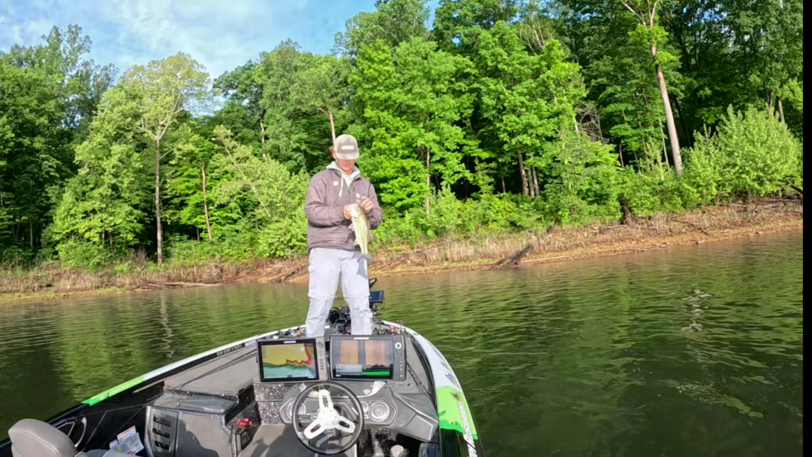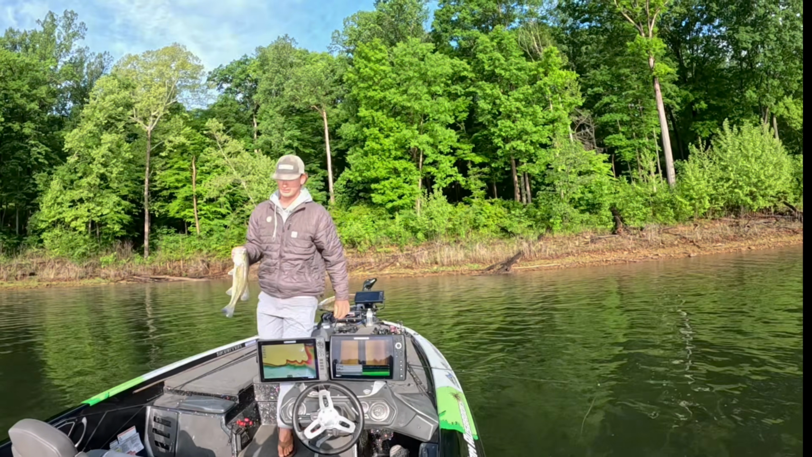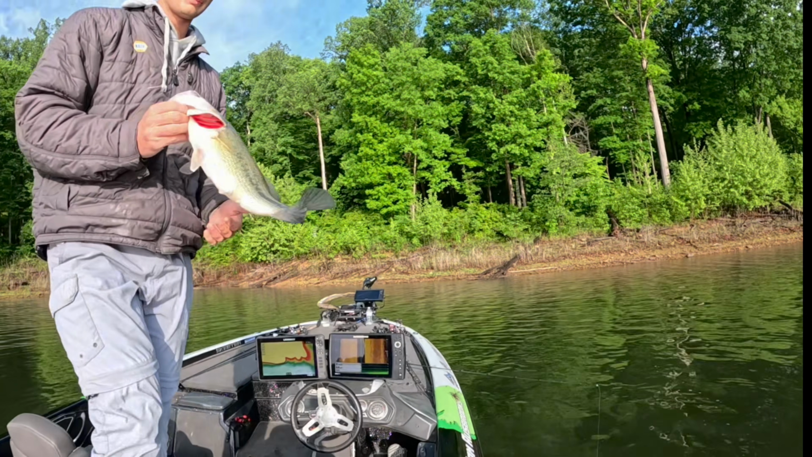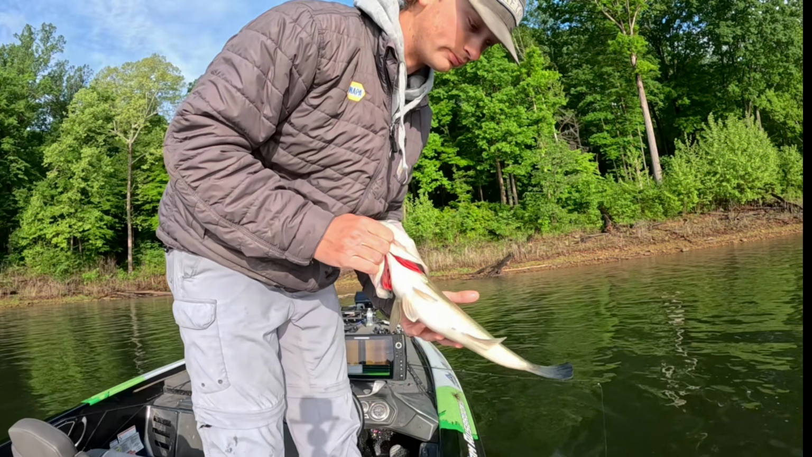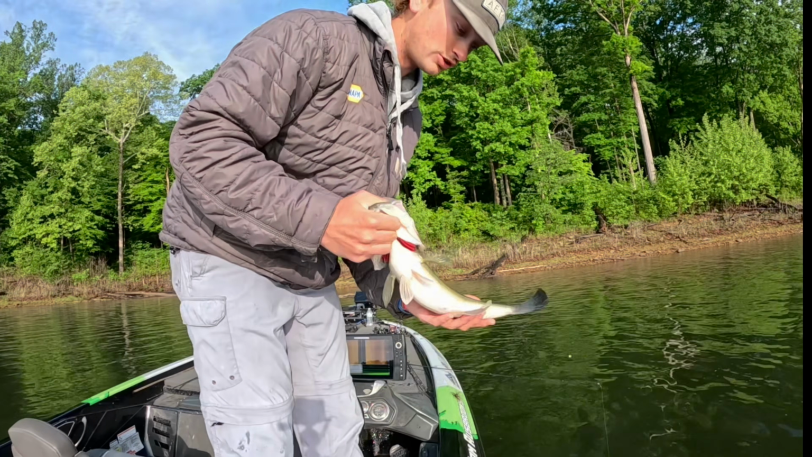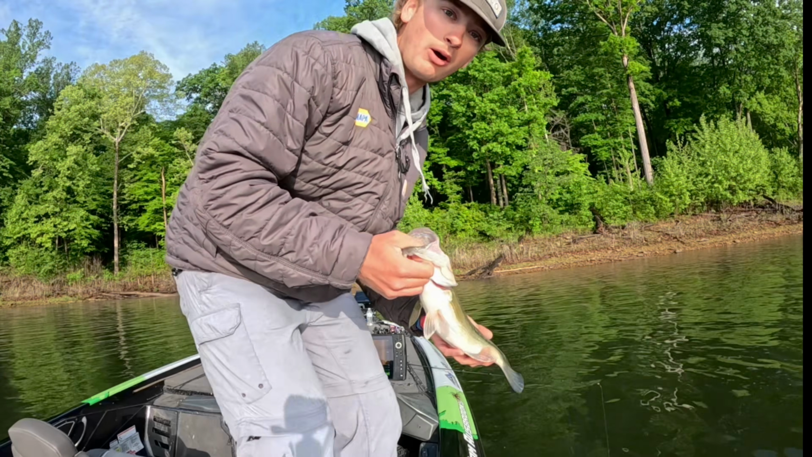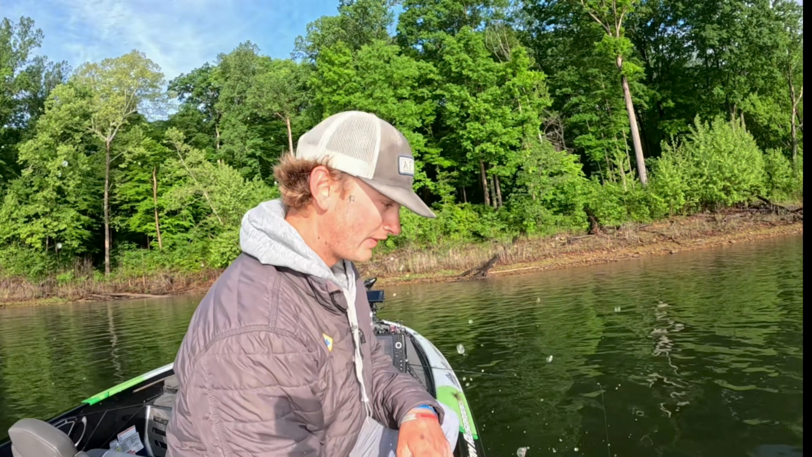Great example right there of a fry guarding bass. This one is a small one, only about a 2-pounder, but you watch it there. That was some really cool scope footage, how she came up, ate it a couple times, didn't get it, and then she immediately went back to her fry ball, and then came back and ate it a third time. So that's a good example of how defensive these fish really are when they get on fry.